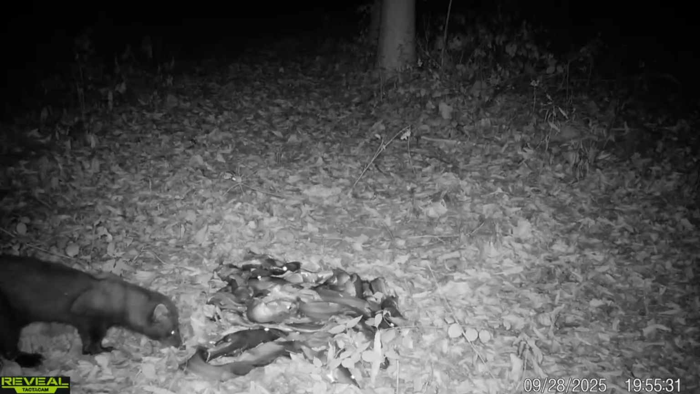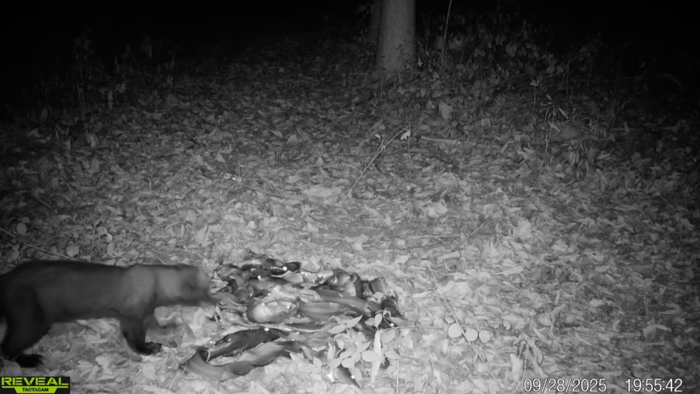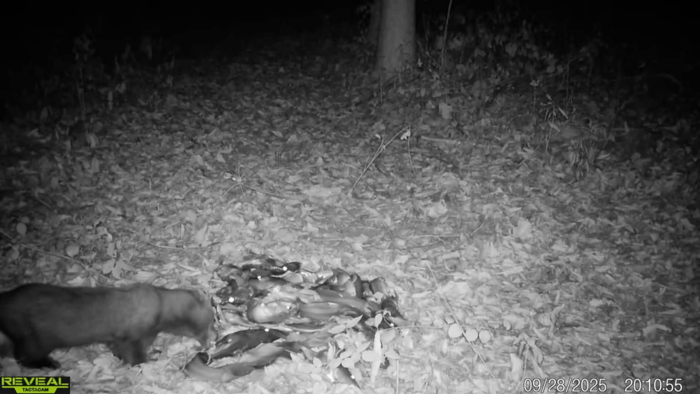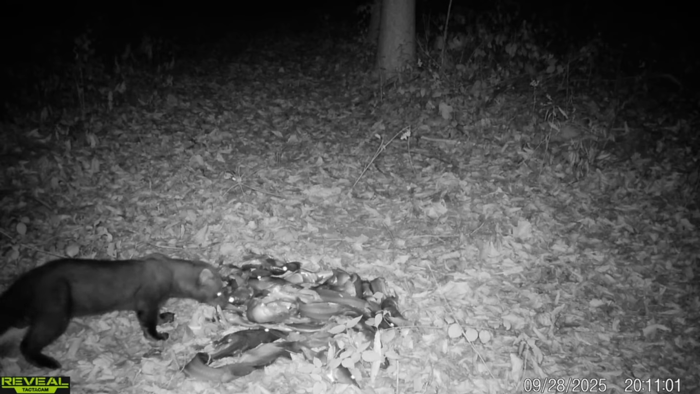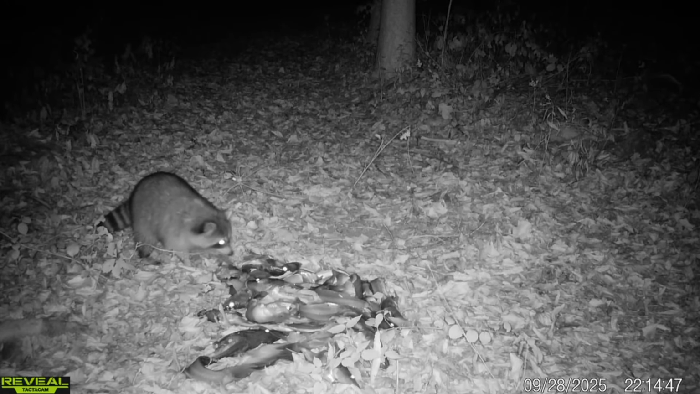As you can see, my first visitor, probably the most surprising visitor I had, it was a fisher. We don't have fishers that much in Western New York. They're just now kind of making a comeback, and this was pretty cool to see one visit the pile, the very first animal to visit the pile. I had seen one in this section of woods last year, and I have not seen any since, so this is pretty interesting to see a fisher like that just come in and help himself to the pile.